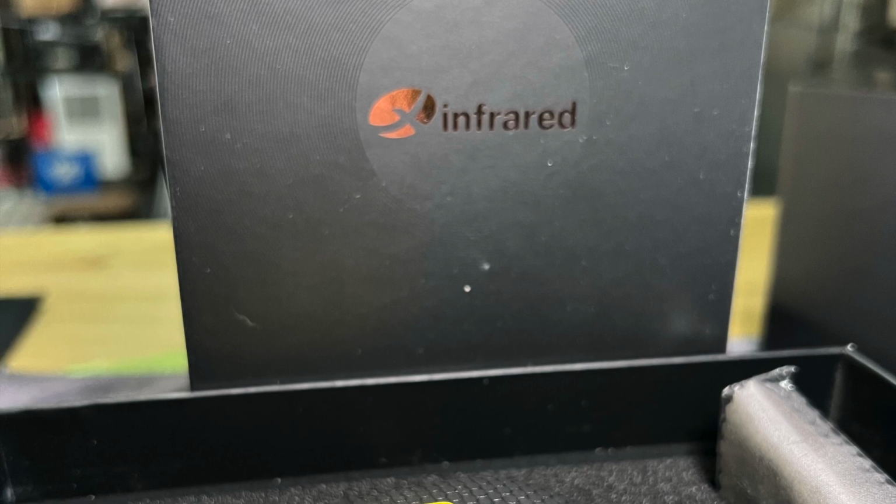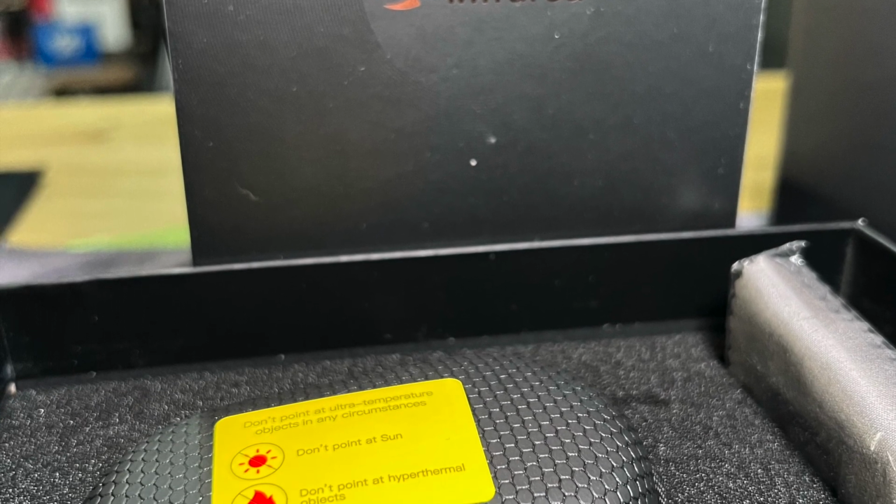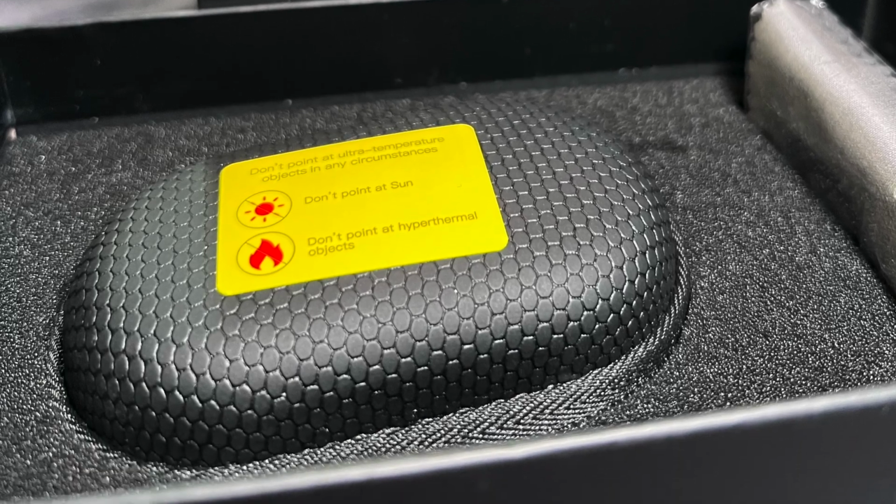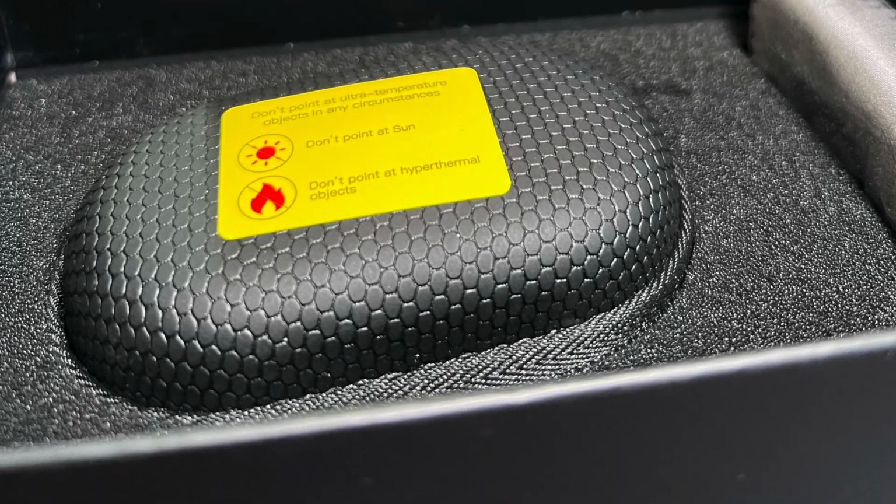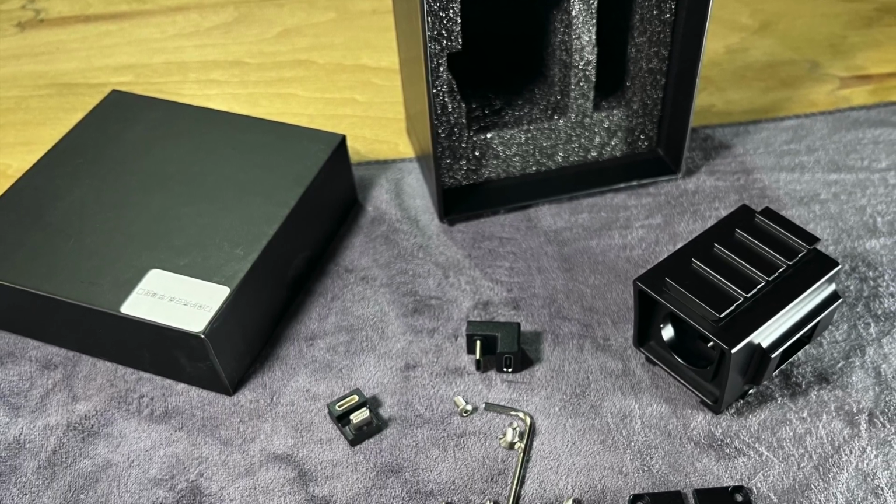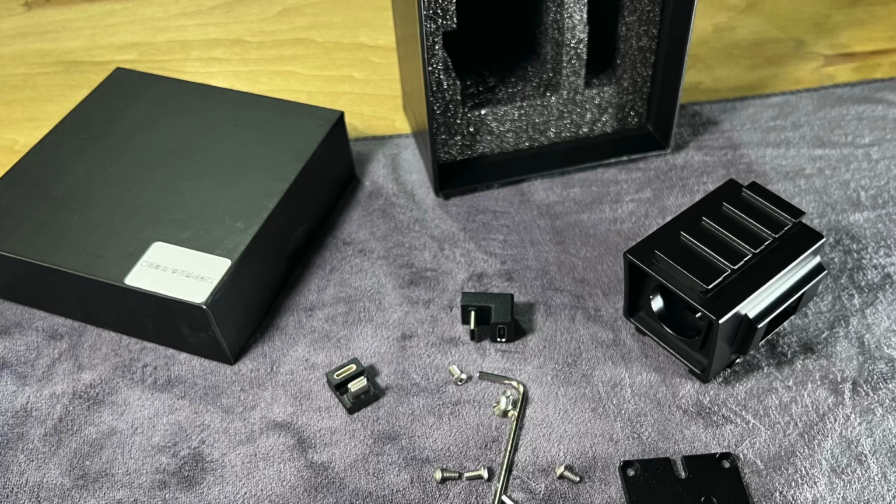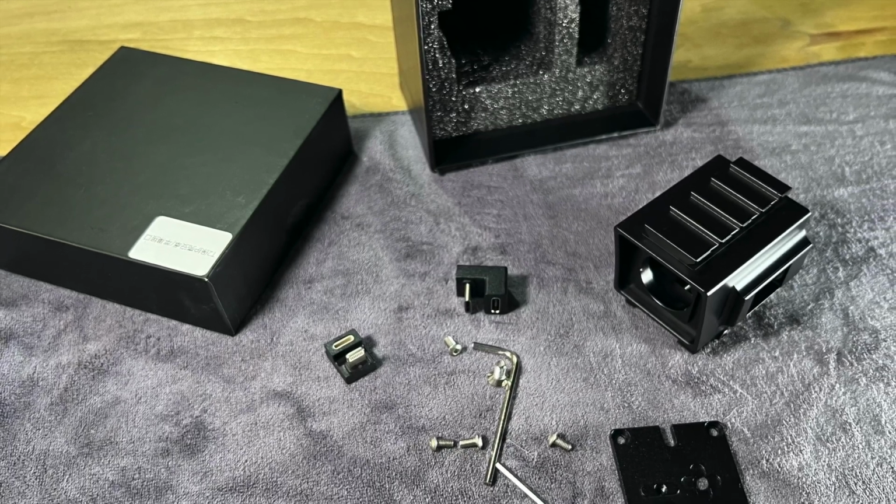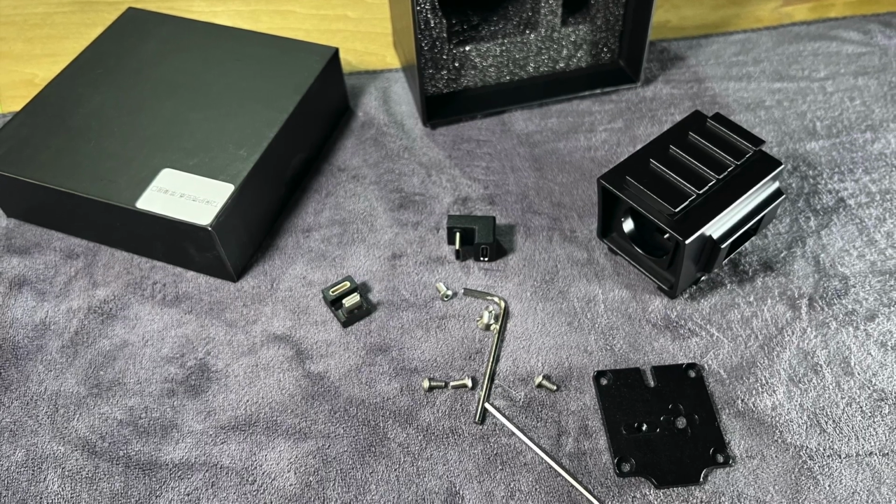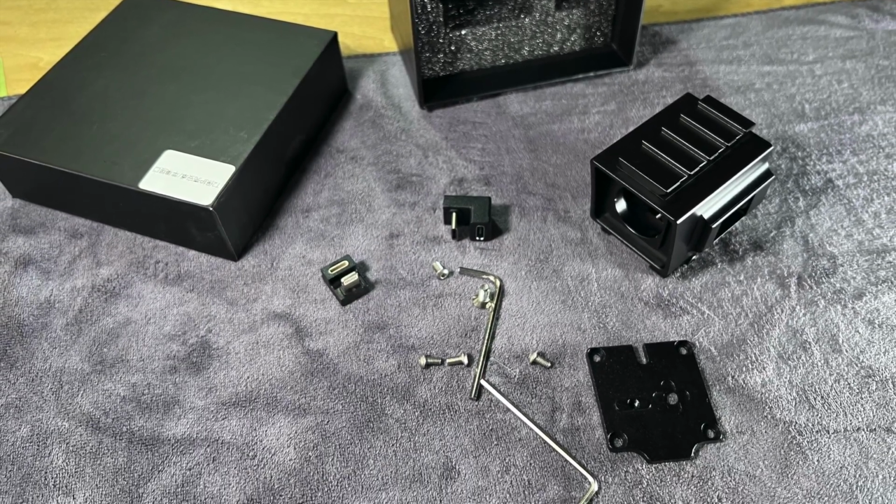My kit came in two main boxes. One of them was the camera itself. It's really well padded and comes with a protective case, which is pretty nice. And then the other box contained basically the airgun mount, which includes the housing and all the screws and a couple of tools and the plugs you're going to need. More on that later.